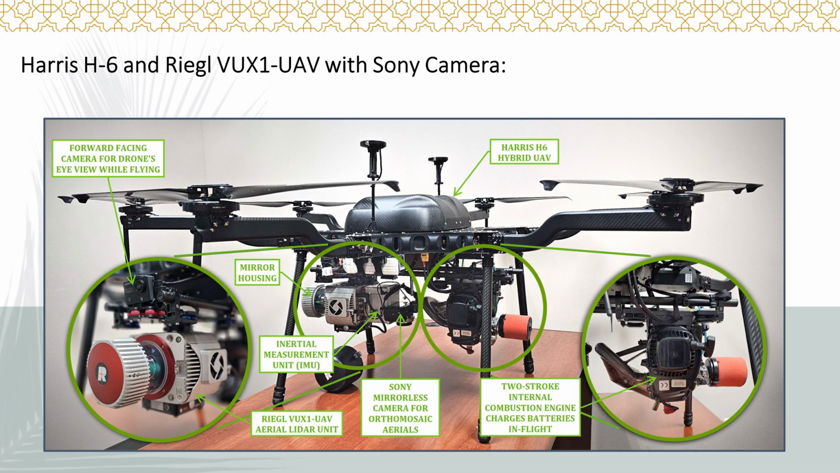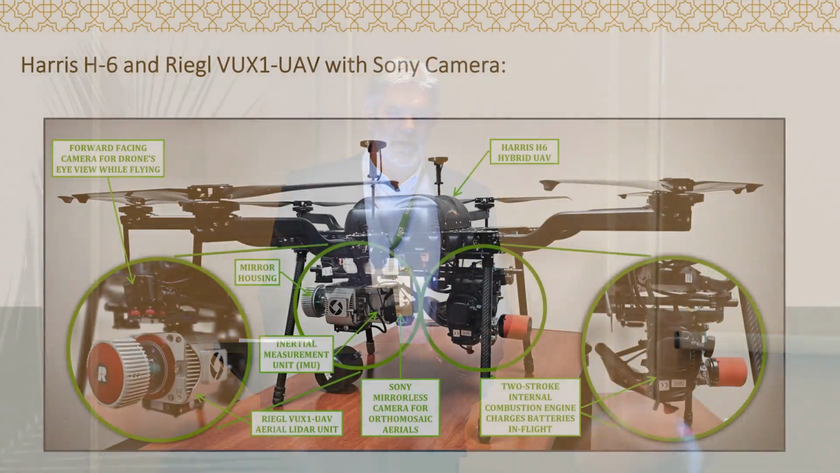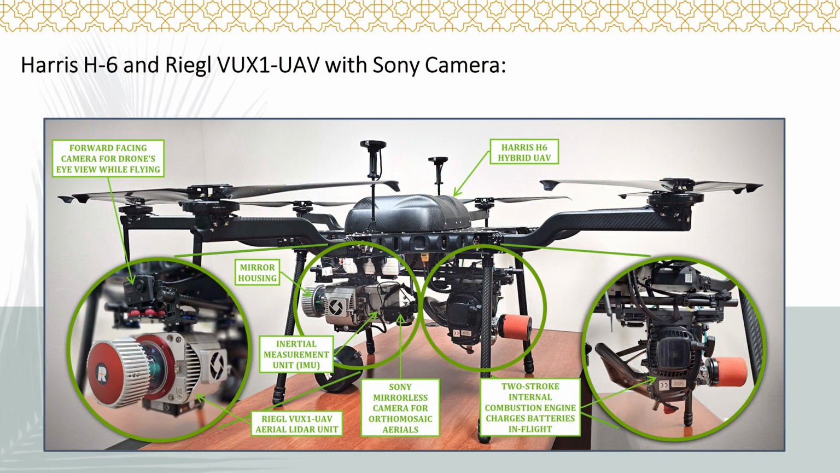It's a hybrid gas-electric UAV, so it has a 2-stroke internal combustion engine on it, which is also powering a generator. The generator charges the batteries that run the motors. The black dome that you see on top of the UAV, that's the covering for the gas tank.